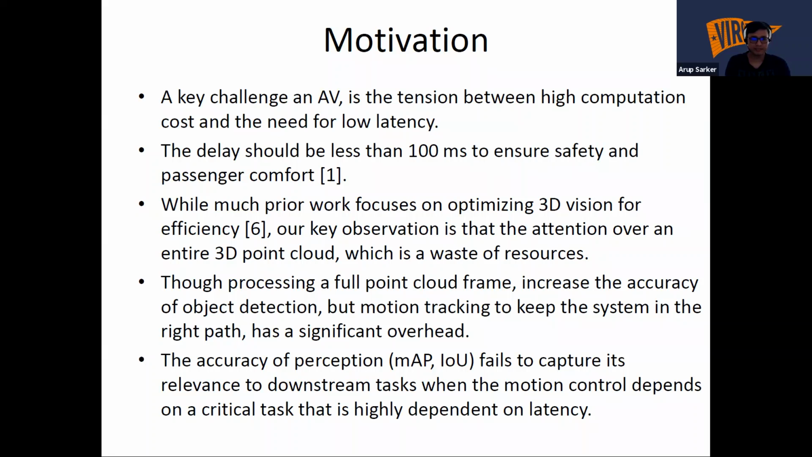So there are some key challenges in autonomous vehicles, because to get high throughput, there is a cost, and to perform good motion planning, we need low latency. There is some research saying that delay should be less than 100 milliseconds to ensure safety and passenger comfort.